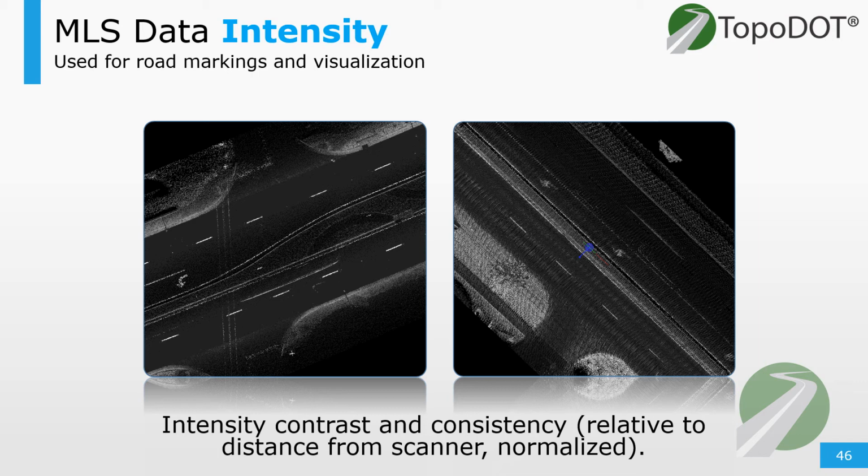In the right image, the intensities tend to blend together, and they're not as consistent. Remember, the intensities vary based off of distance from the scanner source, so this should be accounted for. When data lands on the opposite side of the road, it should be adjusted so that it doesn't conflict with another pass from that side.